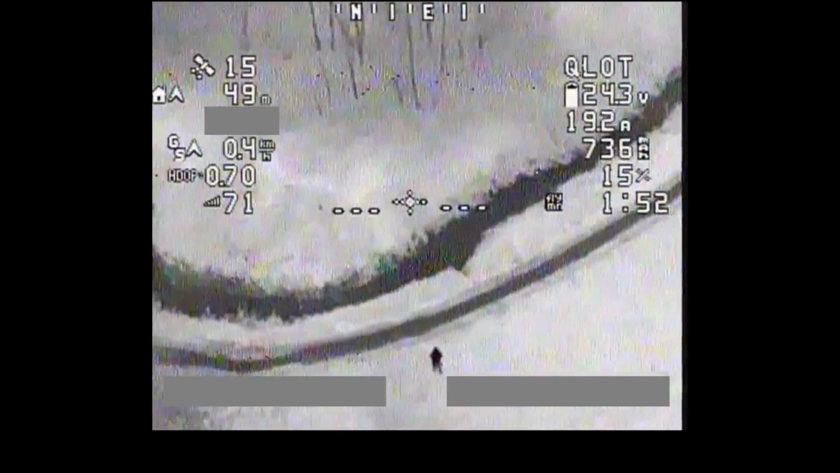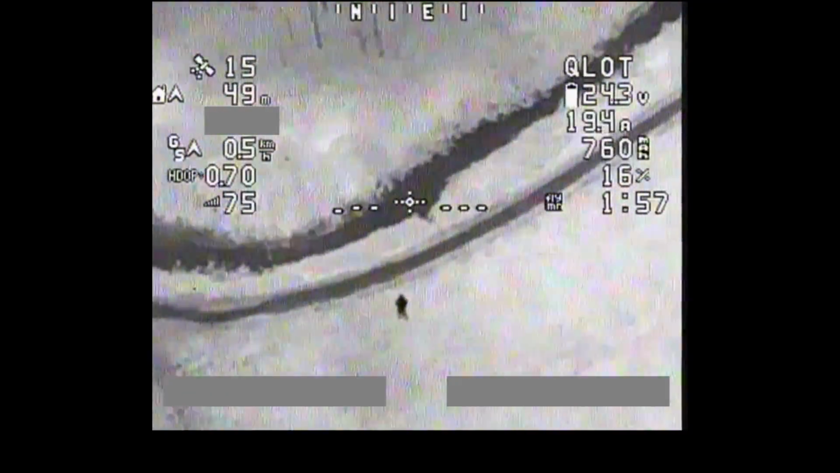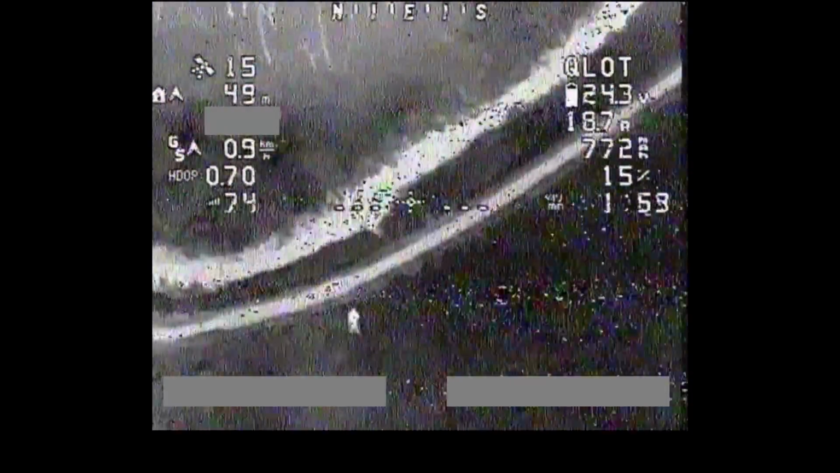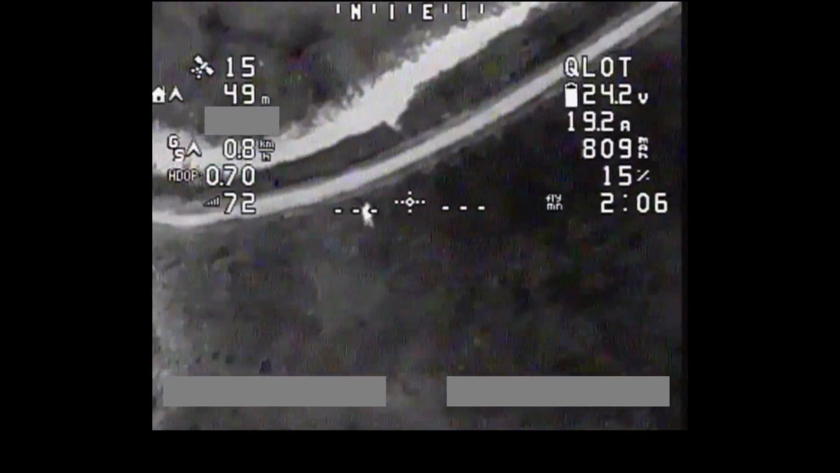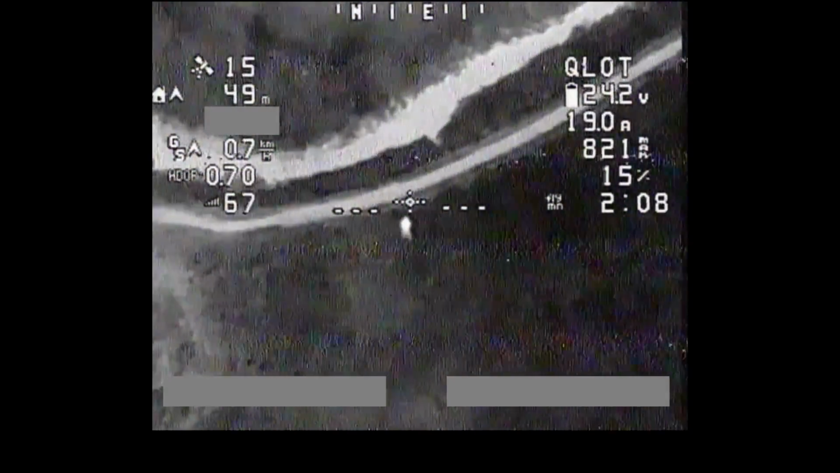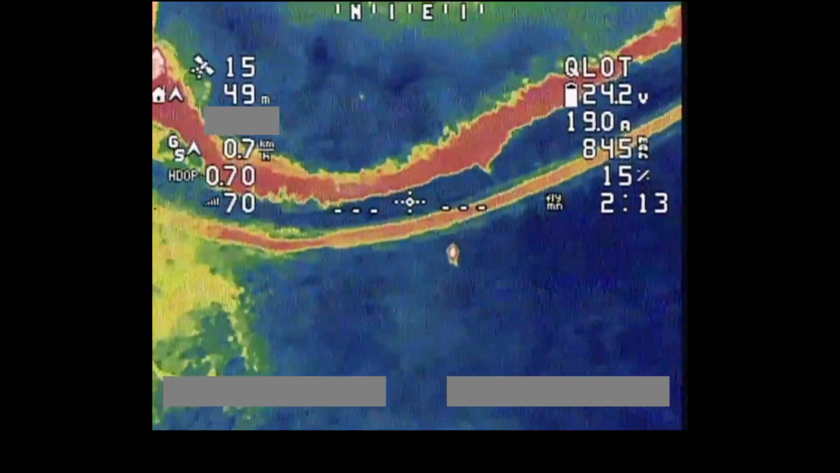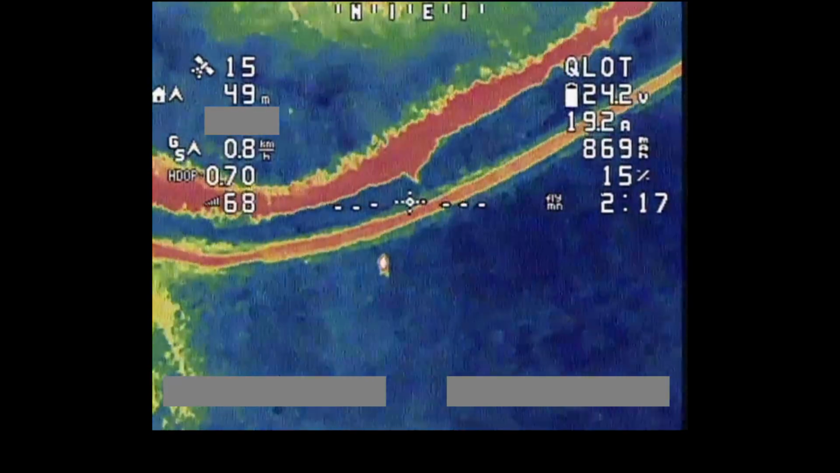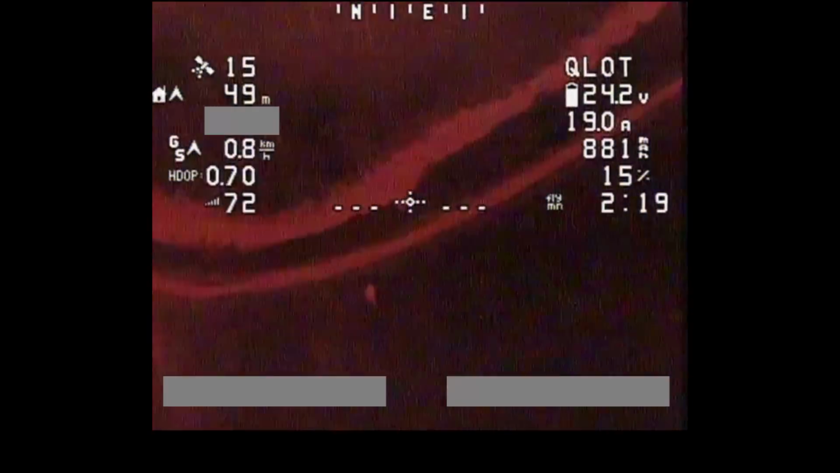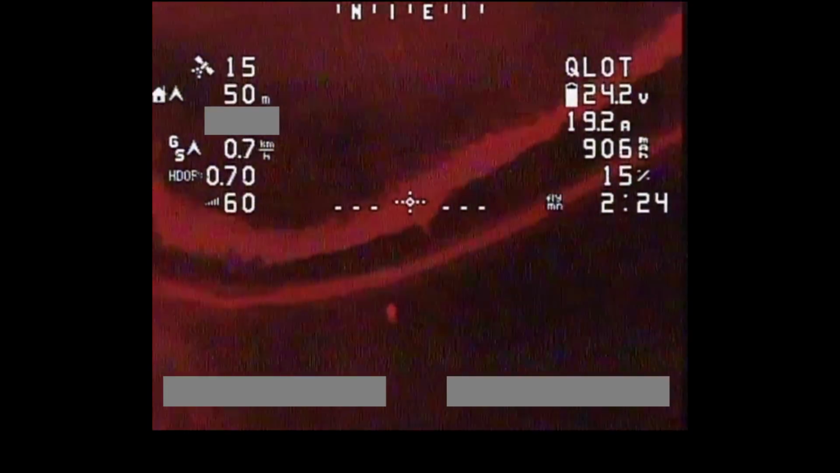So let's now change through some of the colour palettes here. Just adjusting the camera in here. So there we go. That is the default colour palette, the one I used before. White is hot. Let's now try some of the other ones. So there is one of the colour ones. That does look very cool, doesn't it? Let's just quickly cycle through all of these. Oh, the red one looks quite menacing actually. Look at that.